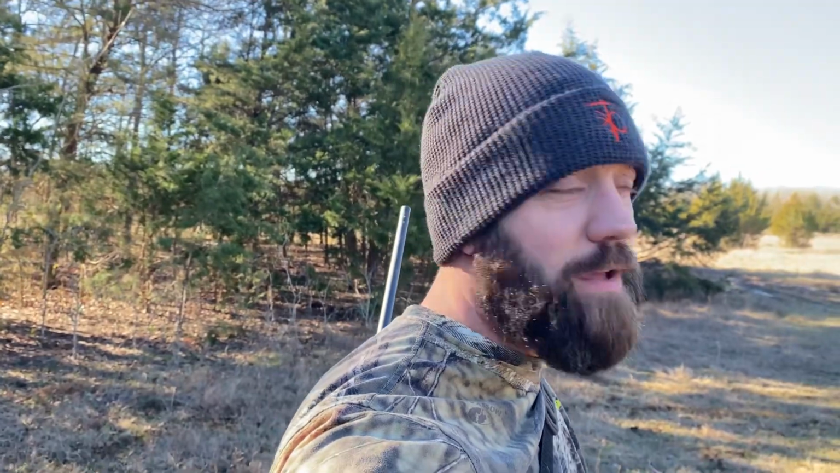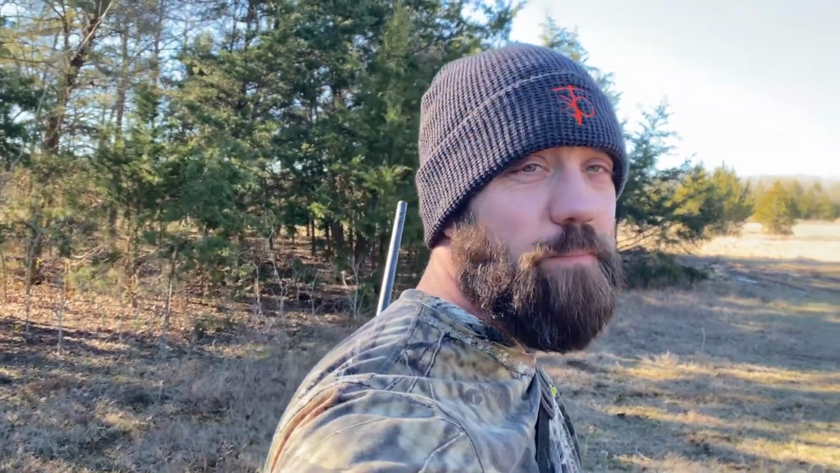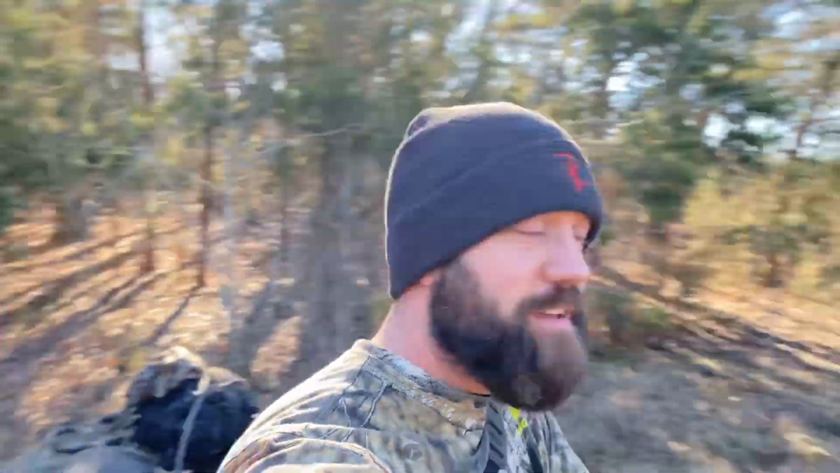So again, it's gonna be about 4 or 5 hours before it actually hits dark, before we probably see any hogs or anything like that. So it'll be a long little wait before we see any action. So we'll see you guys in the stand.